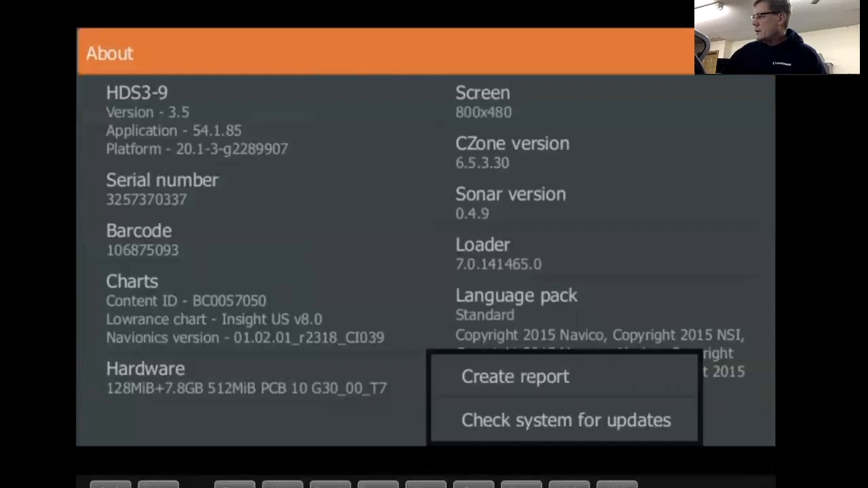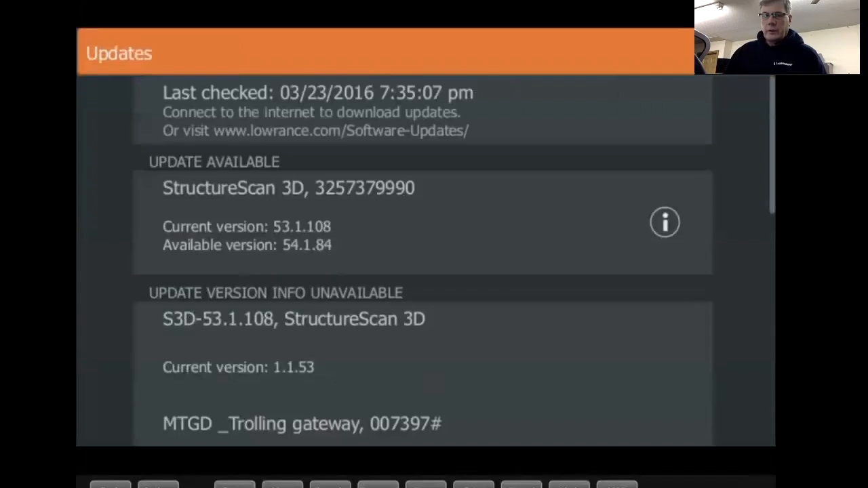Support. You can create a report. You can check for system updates. If you hook your unit up to the Wi-Fi, it'll actually connect to the Wi-Fi. You can see up here last time I connected, 3/23/2016. It went in there and checked to see if there were any updates available. I had one available, so there's a way to do it.